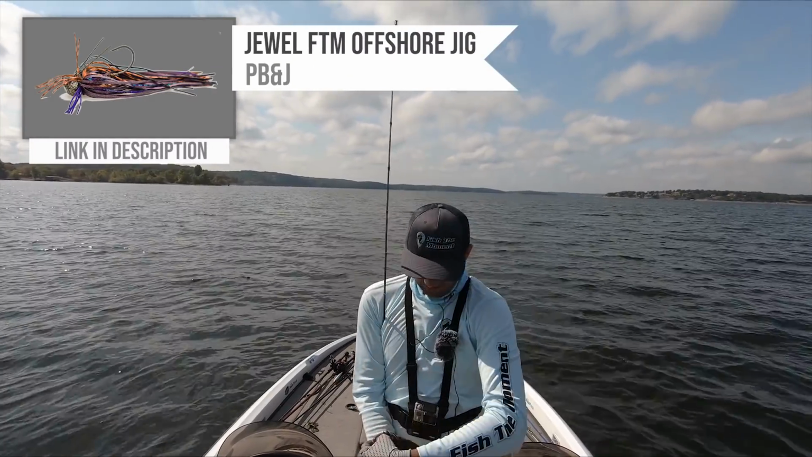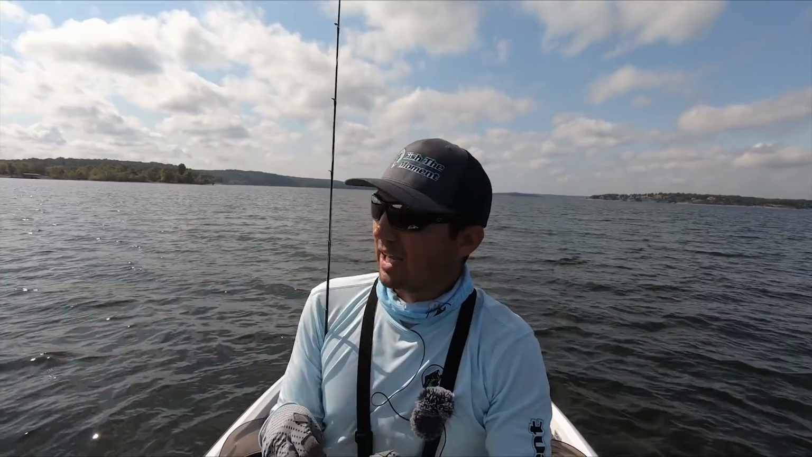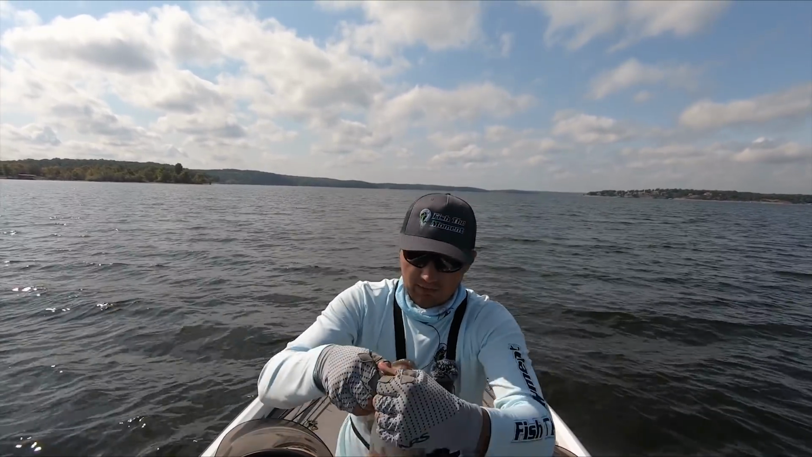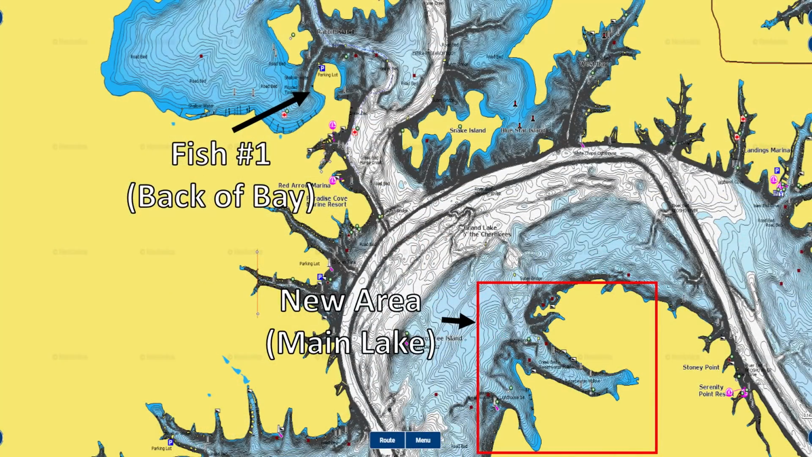Fish at the Moment offshore jig right there. If you can't catch them offshore, guys, just pick up a football jig, find fish that'll eat it. You're always gonna catch some good ones. Found these fish off the end of a point here, and I was trying to relocate some fish in a different section of the lake.